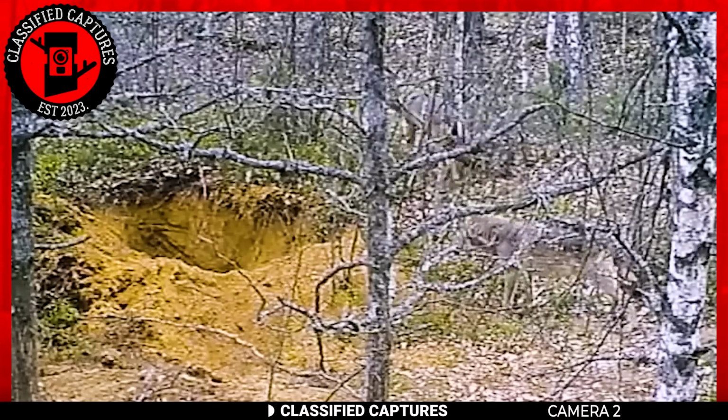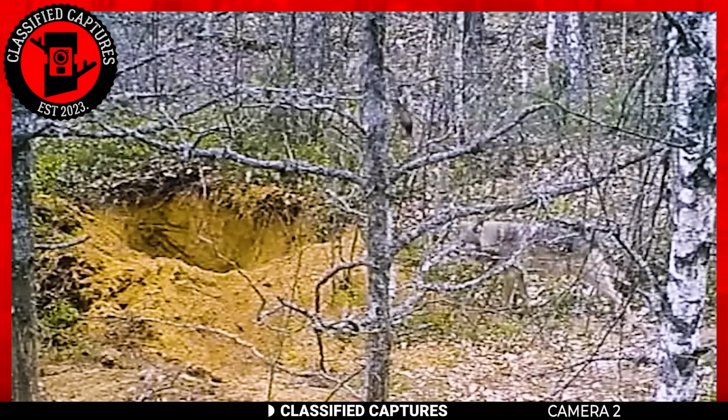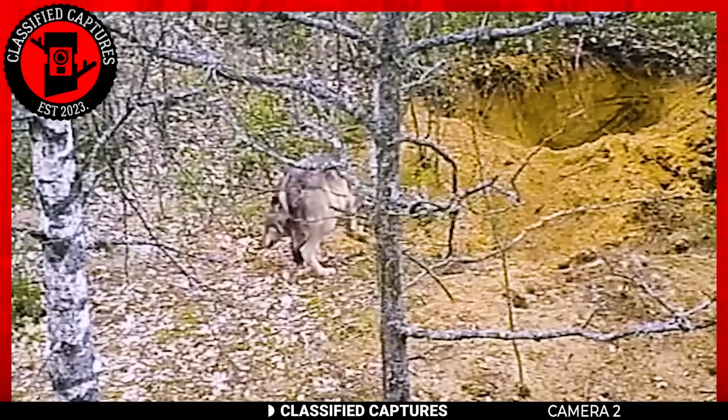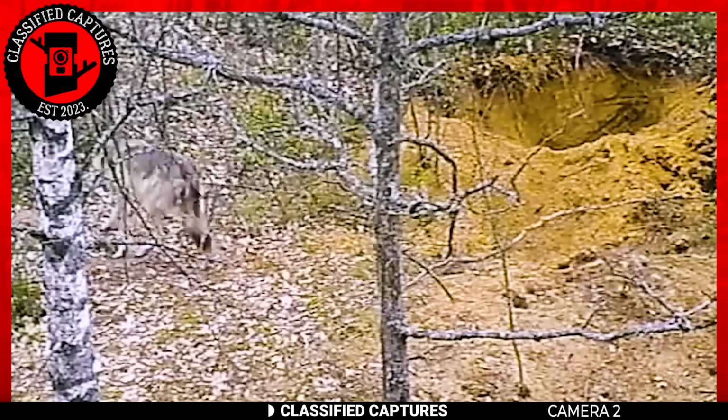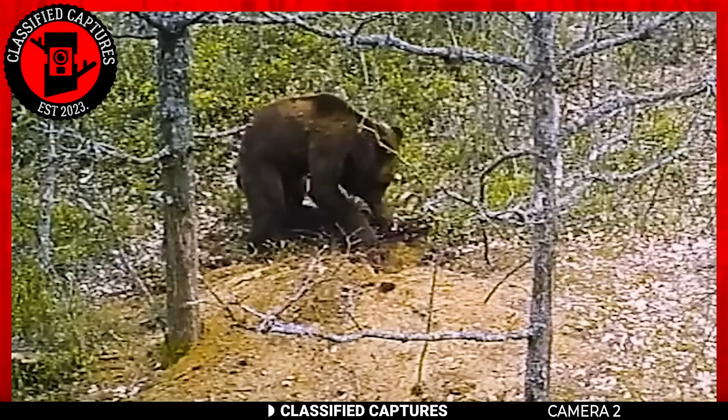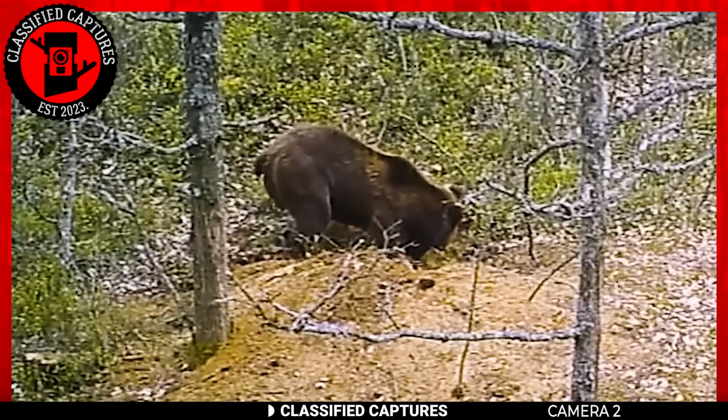Although we don't see it eat the cubs for obvious reasons, of course, the reaction of the wolves when they returned at night shows that the bear definitely ended the lives of the cubs. Well, it might seem harsh, but it's just another day in the wild.